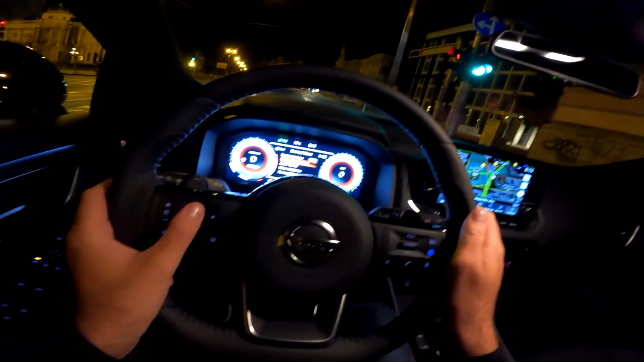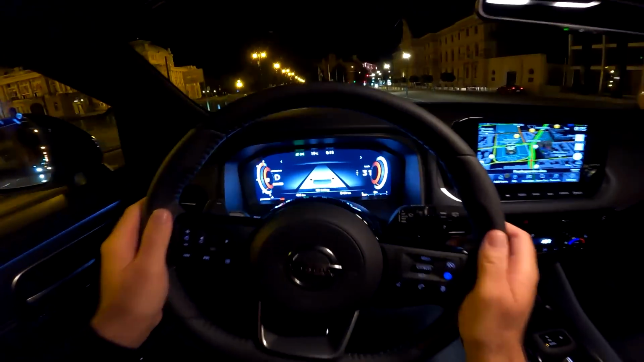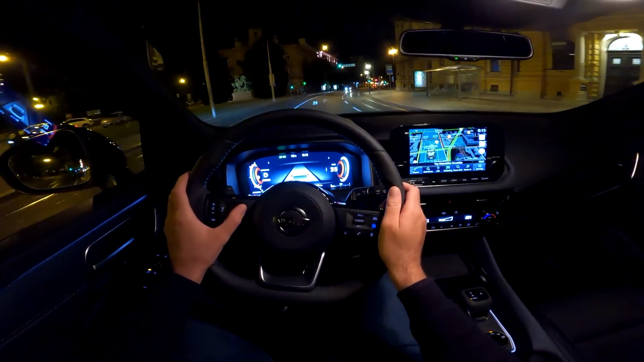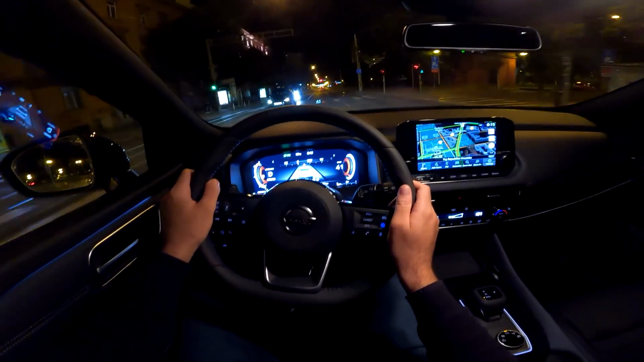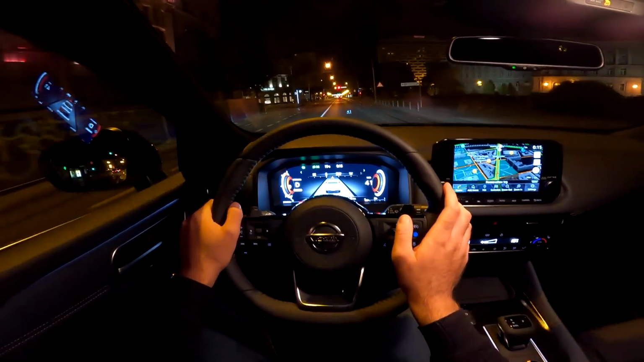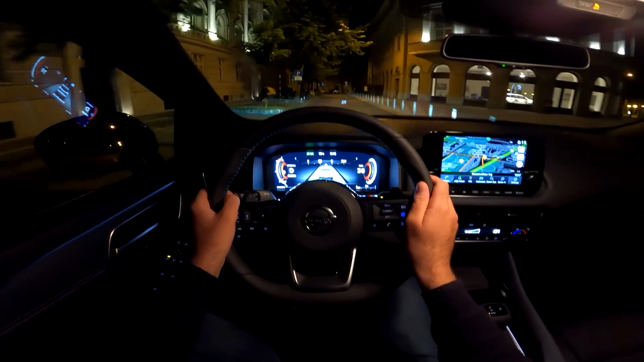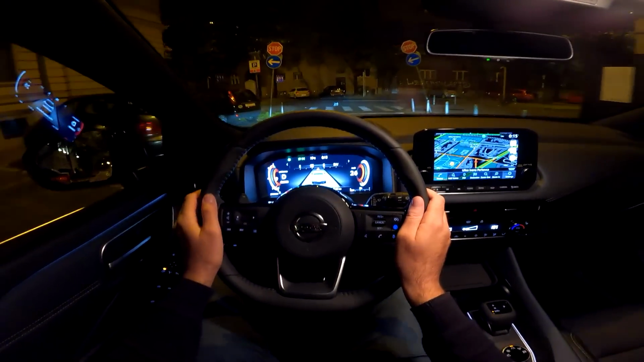And let's change the view to my favorite, which is this one. Revs on our left and speedometer on our right. In the middle, a bunch of information, so you just configure what you want. And if you turn on the navigation, which I'll do in a moment, you also have the screen here with the map in the middle. Nice and relaxed sound of the indicators.